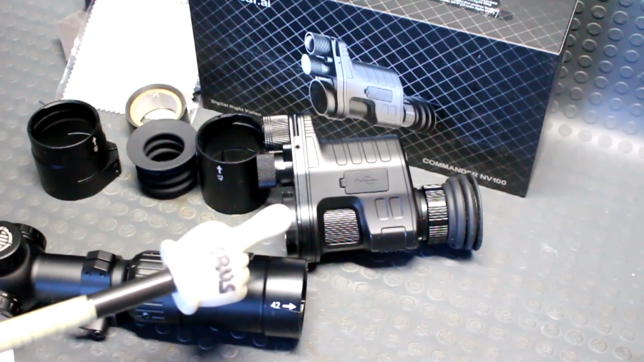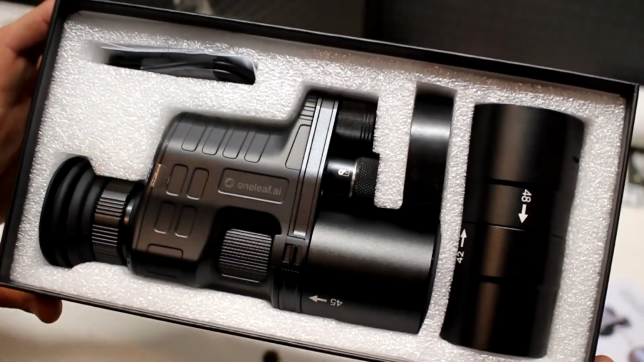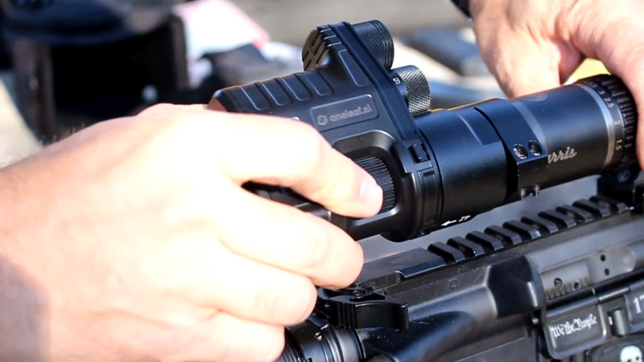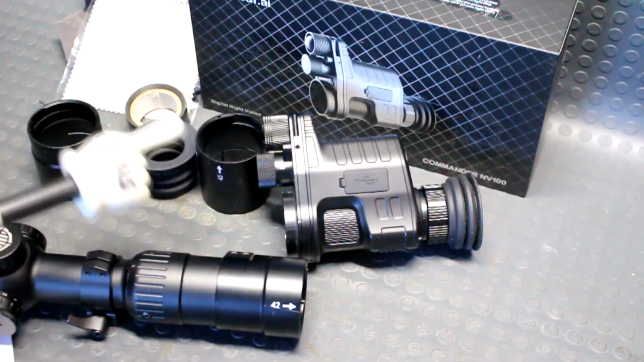Today we have on the table a pretty impressive budget-minded monocular that is infrared that can be mounted directly to your rifle scope for hunting purposes or spotting purposes. This thing has a lot to talk about. We're going to do our best to go over all the features on it.